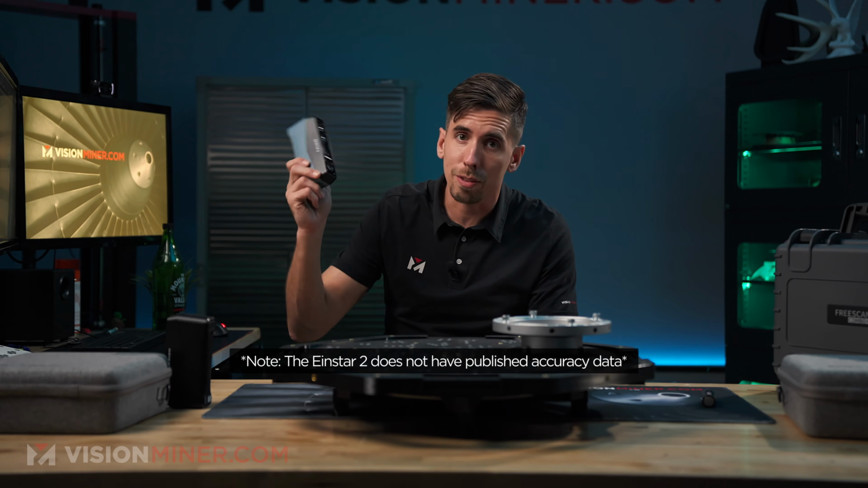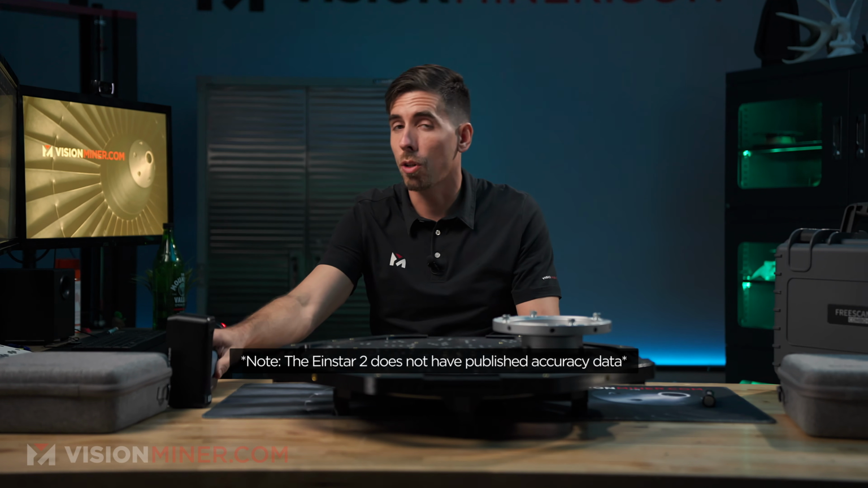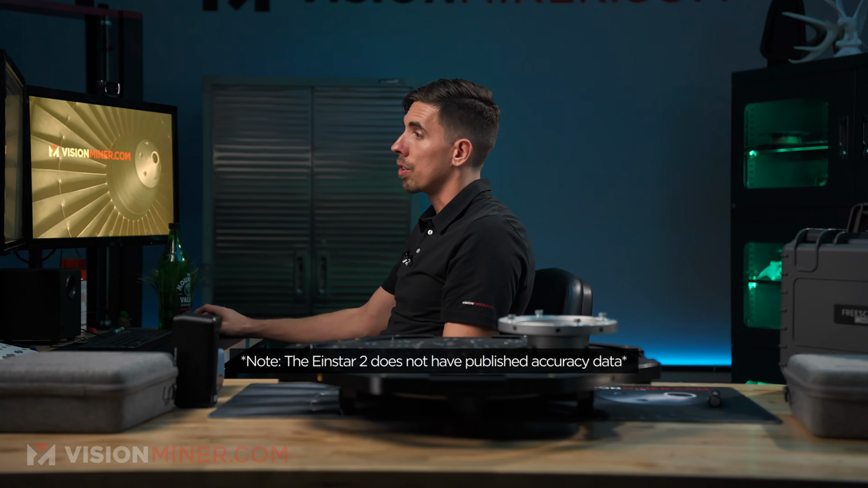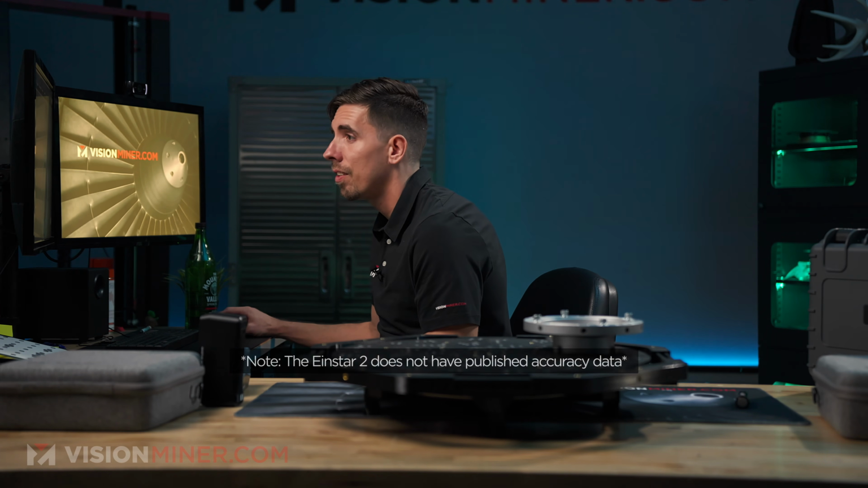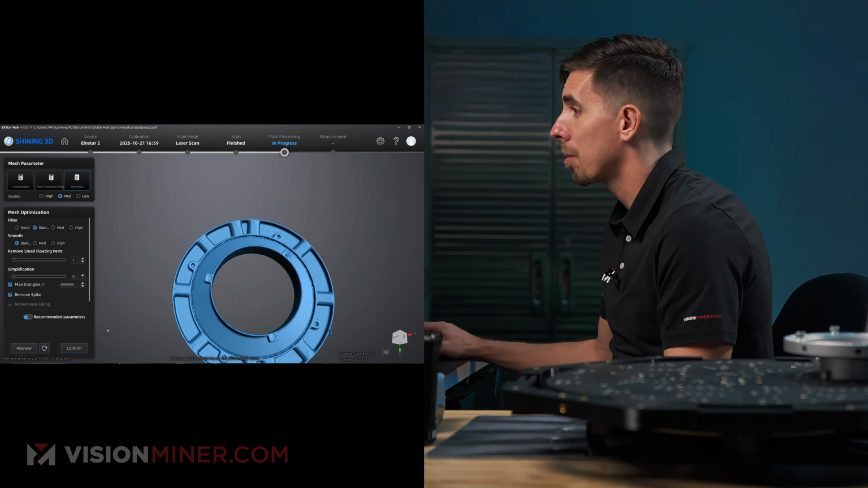You're not gonna use this for inspection, but you are almost definitely going to use it for reverse engineering stuff, getting quick scans of things, getting basic dimensions. This is fantastic. I am quite impressed.